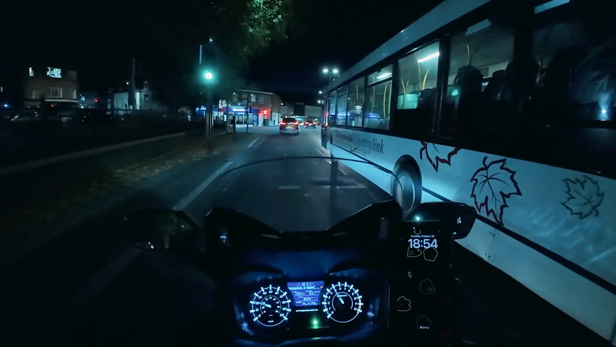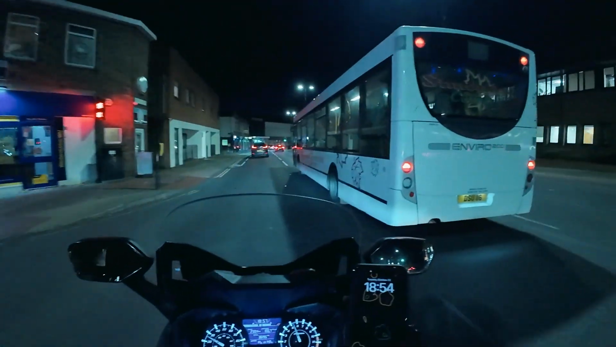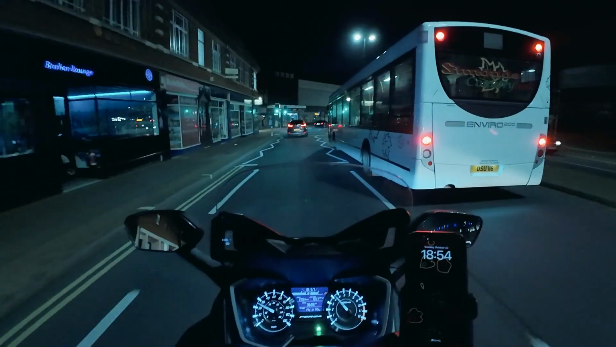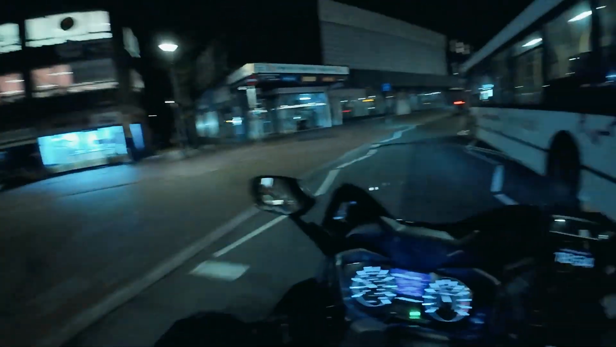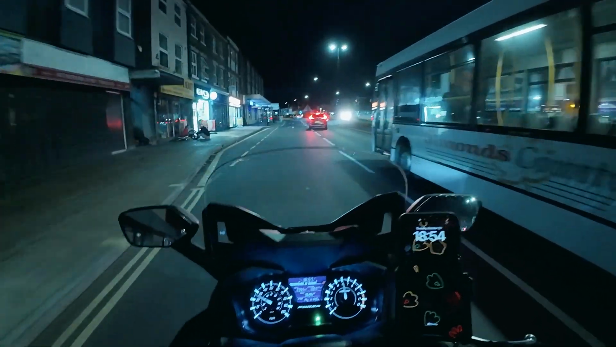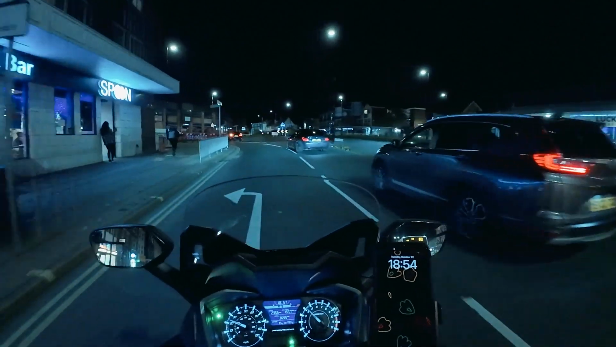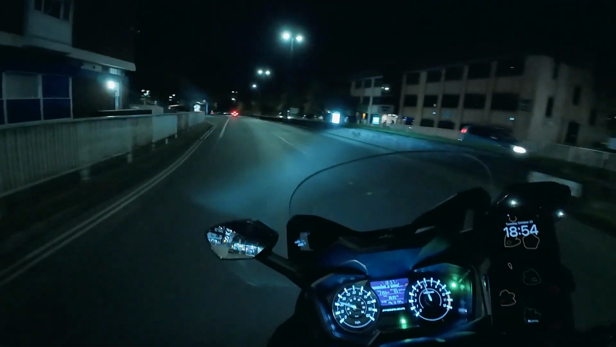Race the bus, or are we in danger of getting crushed? We're probably in danger of getting crushed by the bus, knowing the bus drivers in Ipswich. I'm just going to keep a wide berth here. There we go, let's get past him. What's going on over there? Flame Lounge. Right, let's go and find Ipswich Town Football Club.